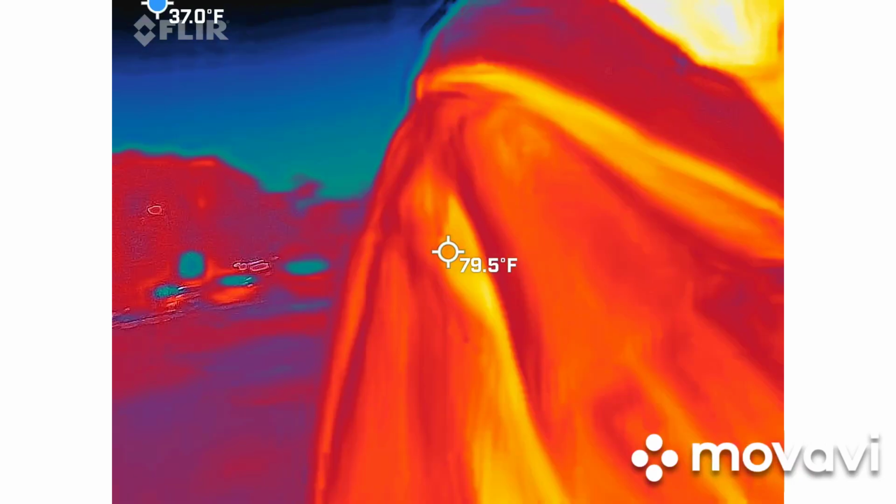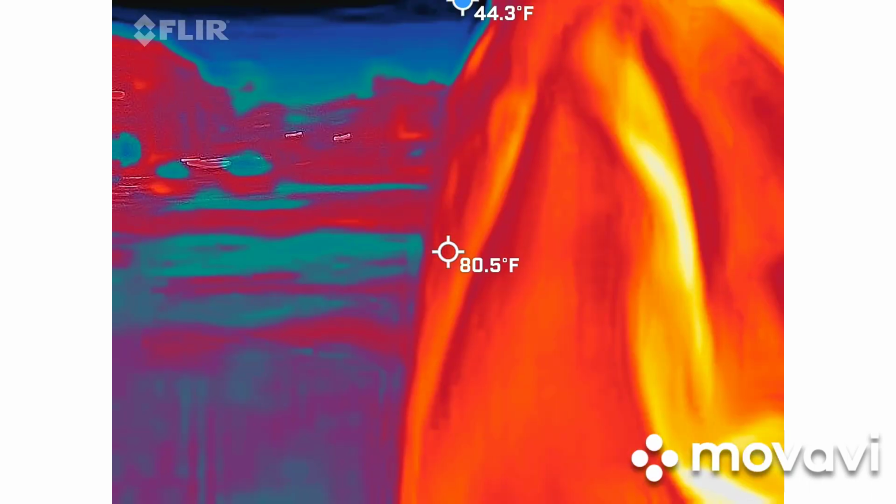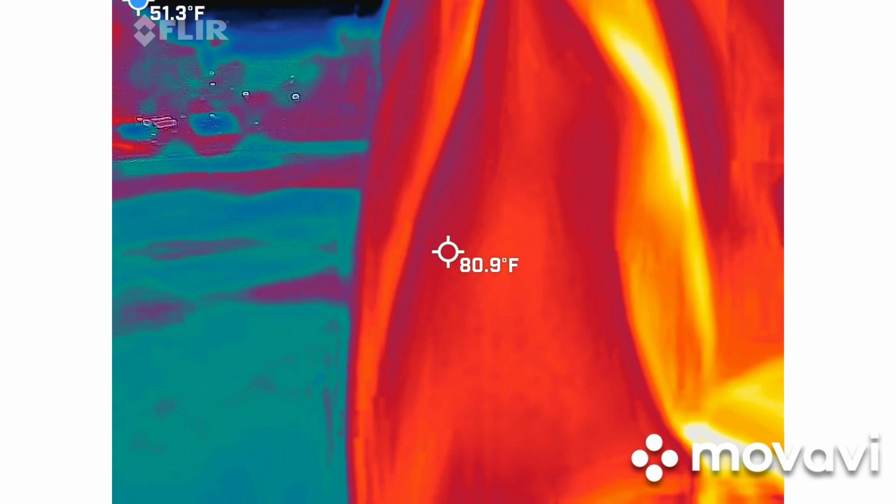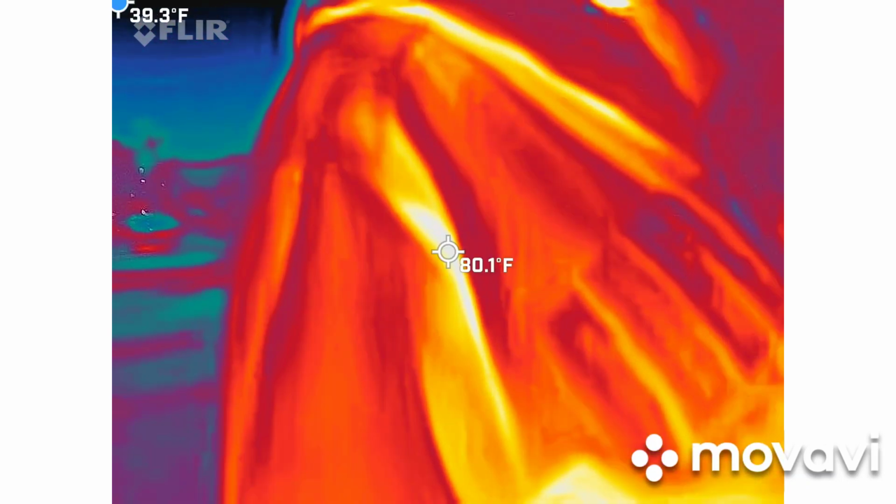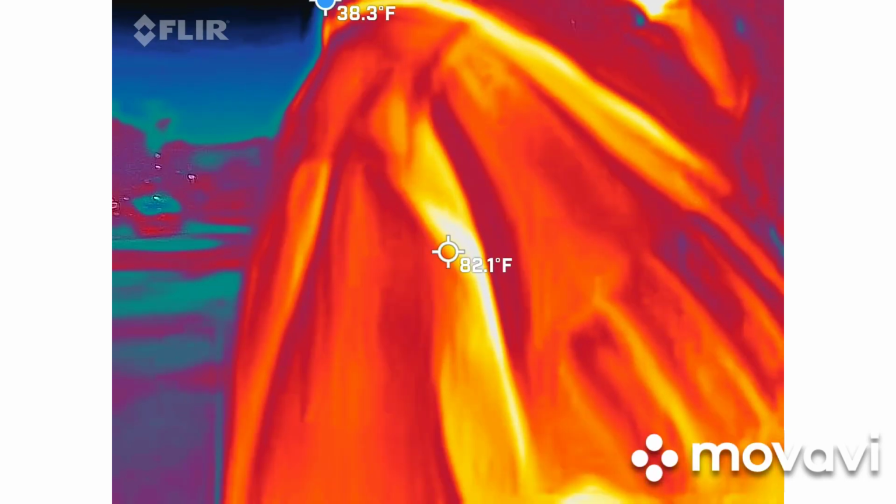Looks like they're still at 8.8. That's a 0. Oh, it's a 0. It's staying underneath 1. Oh, okay. But I mean, this thing's been anywhere from 3.3 all the way to 24.2. So, like, oh. There's the blue.